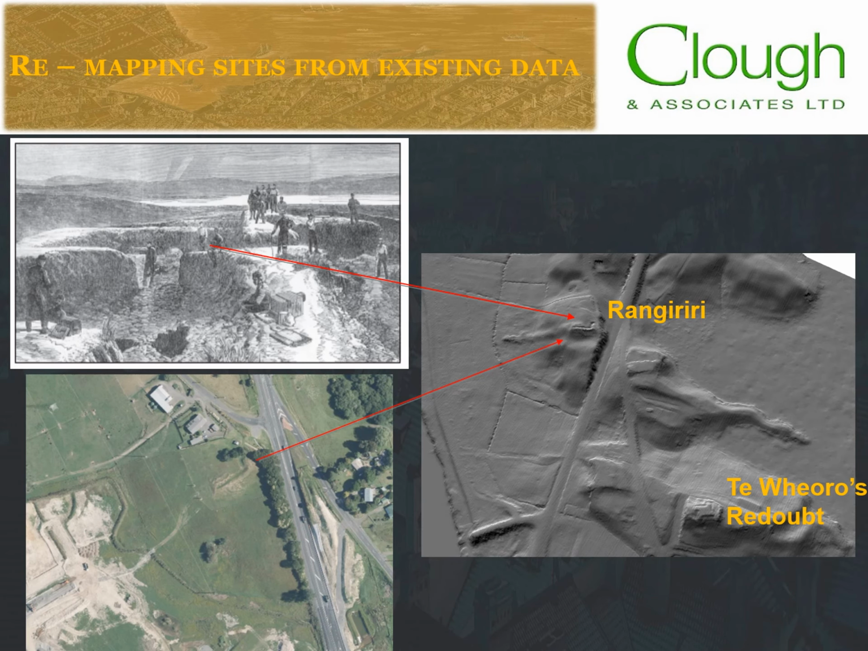If we move to some examples and use the LiDAR template for more well-known sites, such as Rangiriri, some interesting examples become apparent. So Rangiriri, for those who don't know, was a Māori defensive line attacked in the Battle of Rangiriri on 20 to 21st November 1863, and arguably the most important single engagement of the New Zealand Wars. Here you see the artistic impression and what it looks like from the aerial, and what pops out on the LiDAR. You notice the proximity of local hills, an overview of the river, and you start seeing other fortifications close by, such as Te Wheoro's Redoubt.